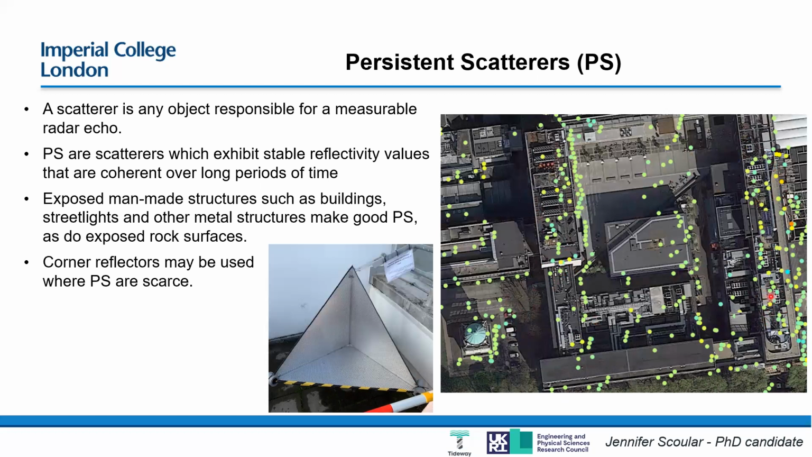These are quite typical. So in urban areas, you get a real wealth of persistent scatterers, whereas in rural areas, where it's more noisy vegetation, which is growing or decaying, you're not going to get many persistent scatterers in general.